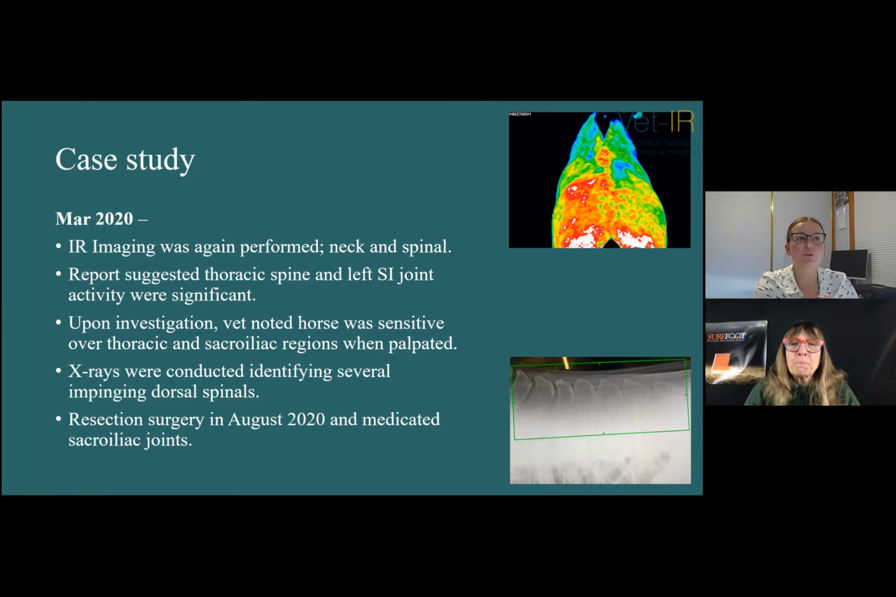So this is a Meditherm image, so a different type of system to what I use. At Vet IR, we use the Vet 2000 Meditherm model, and then the Flir T660 and above models. So the color spectrum of this, black being the coldest, and then it goes to blue, and then all the way up to red and white being the highest.